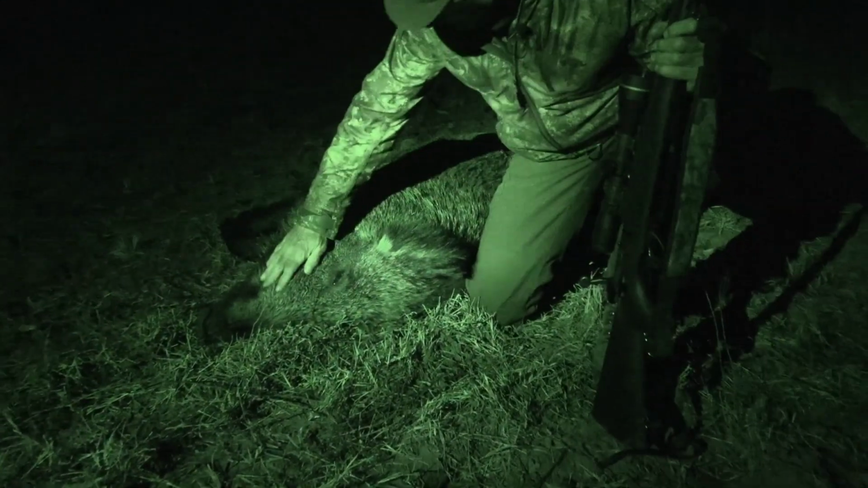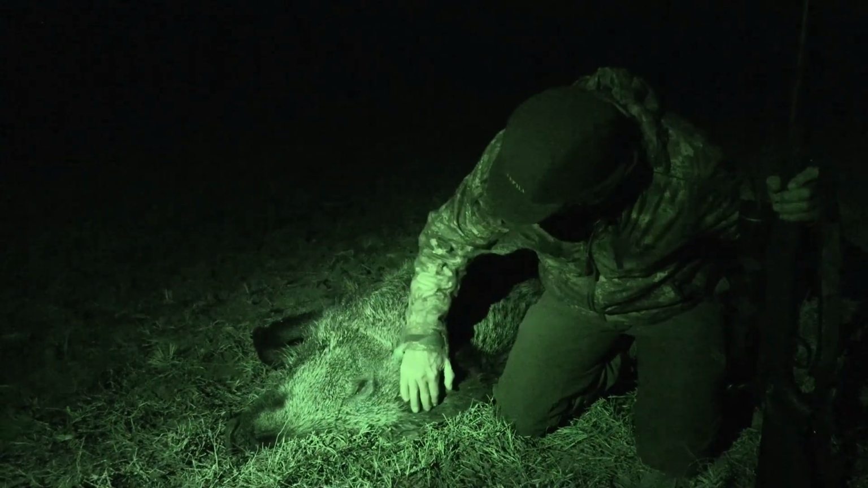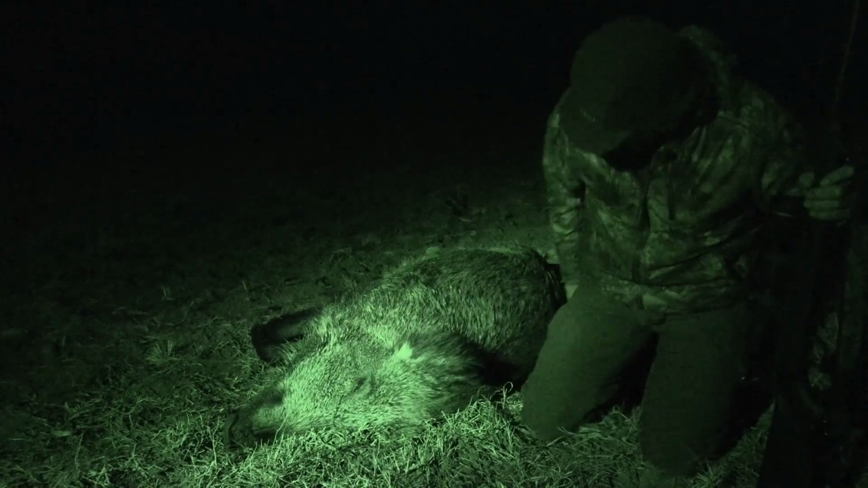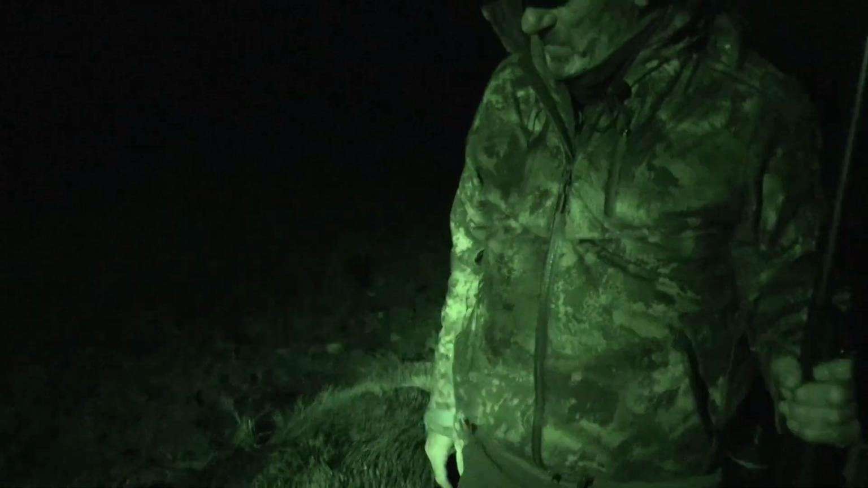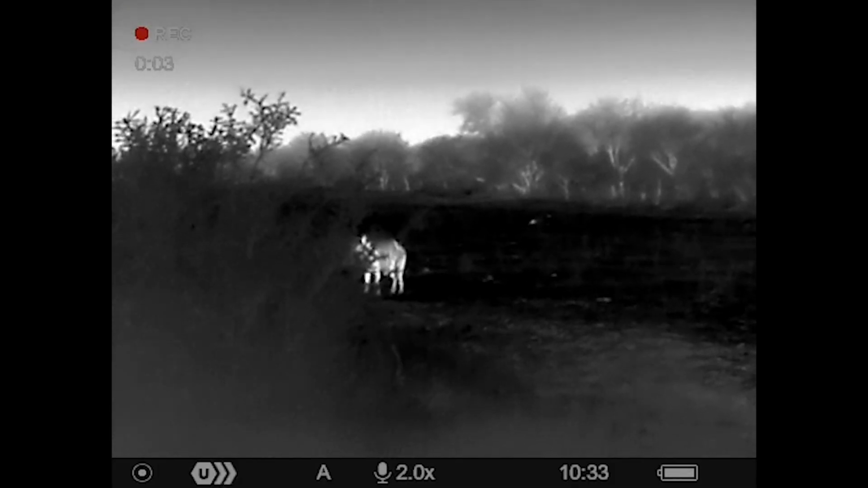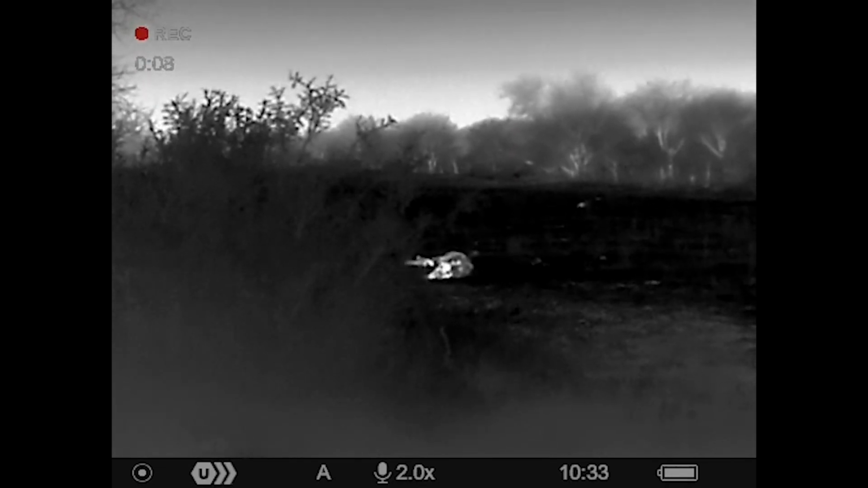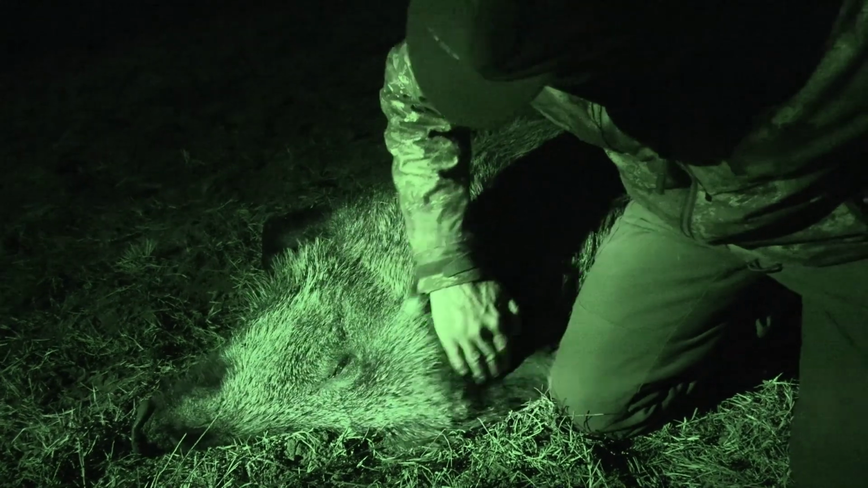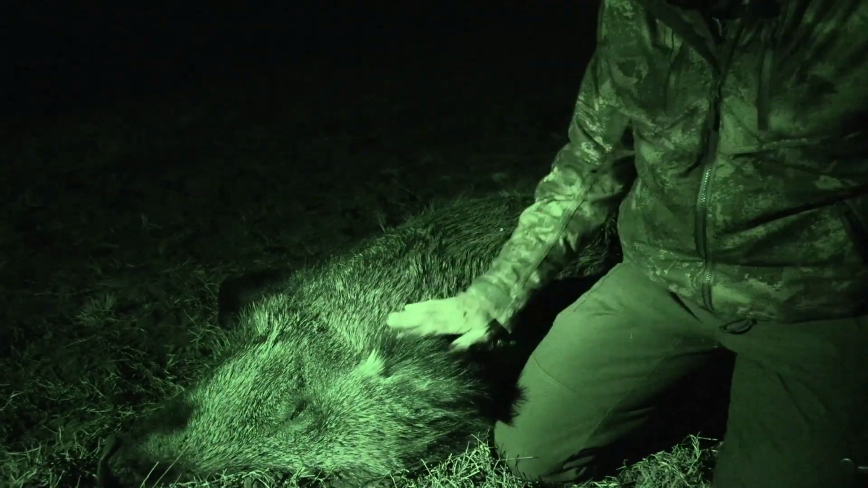Wow. Look at it. Absolutely gorgeous. What a beautiful animal. It's so clean as well, look at it. I just find wild boar absolutely fascinating. I think they look so prehistoric in some ways, but they're so clever. And we were very lucky this time. This one kind of hung around for a fair bit, and we took it. But I think they are just most stunningly beautiful animals. It's so clean as well. Look at the colours of it.